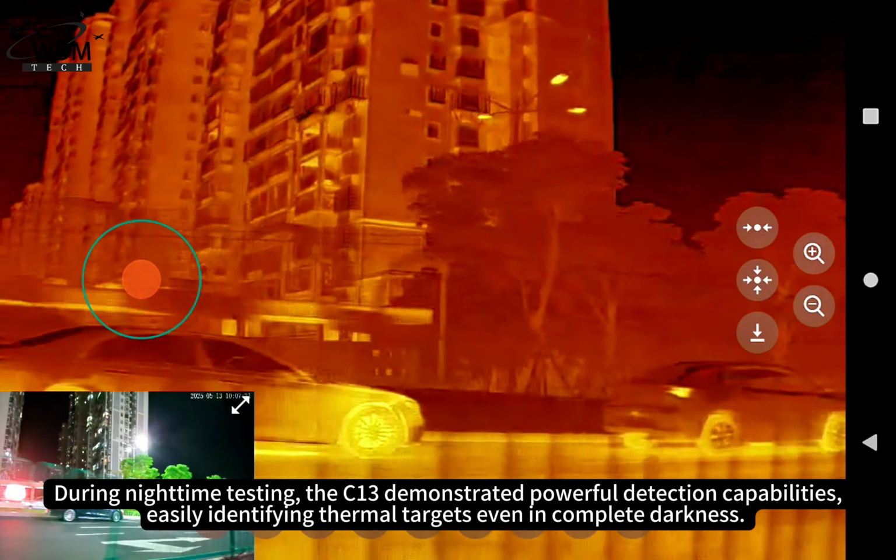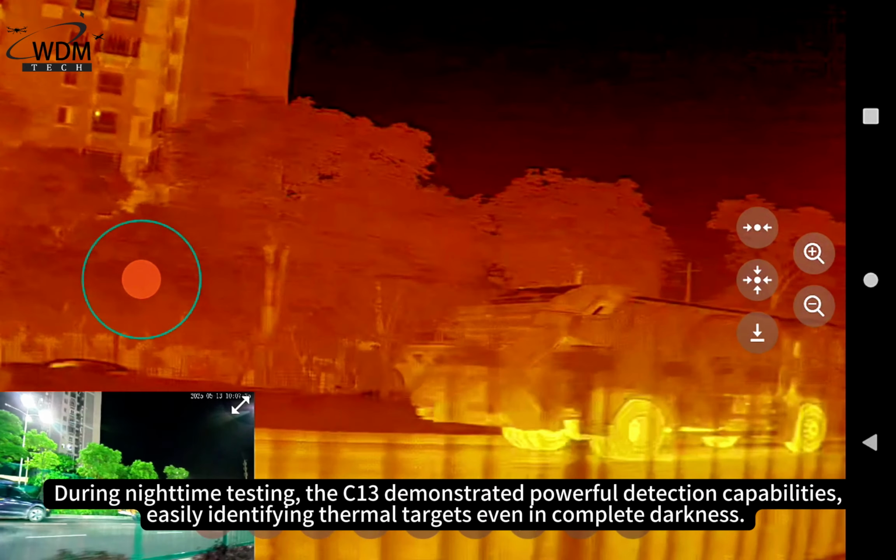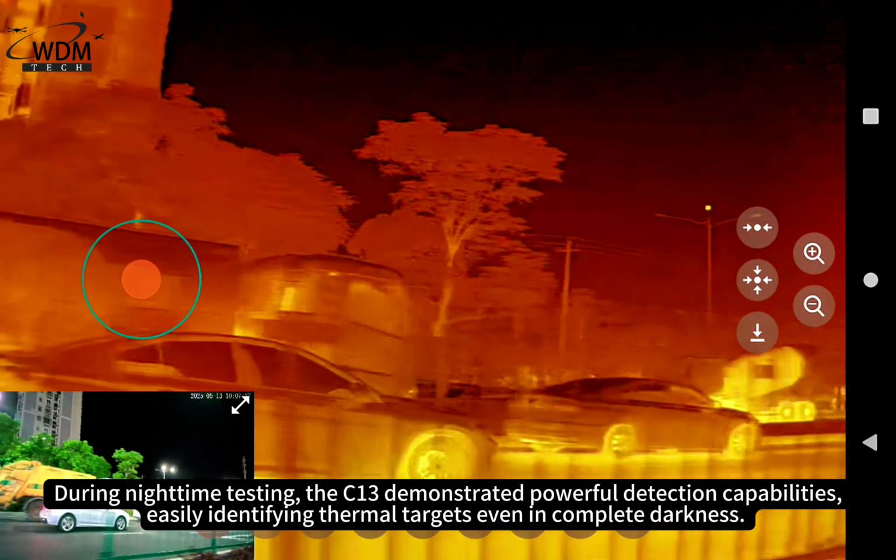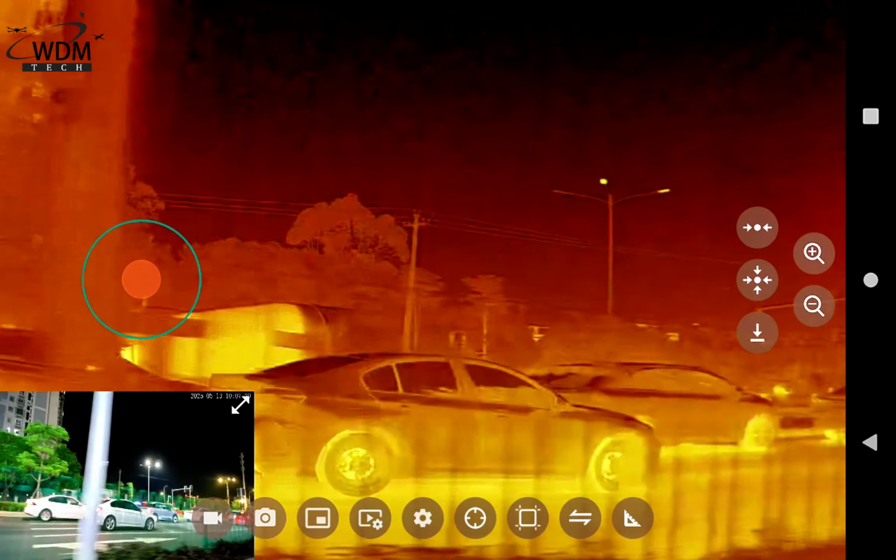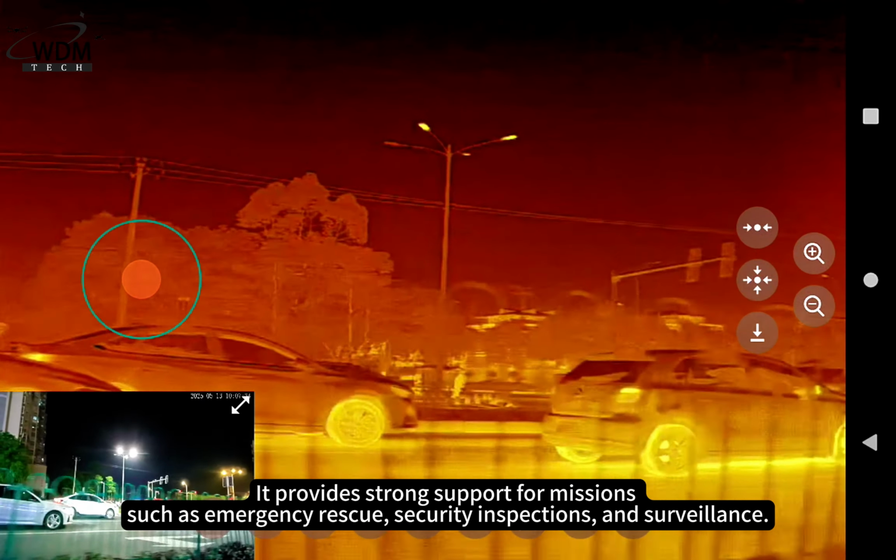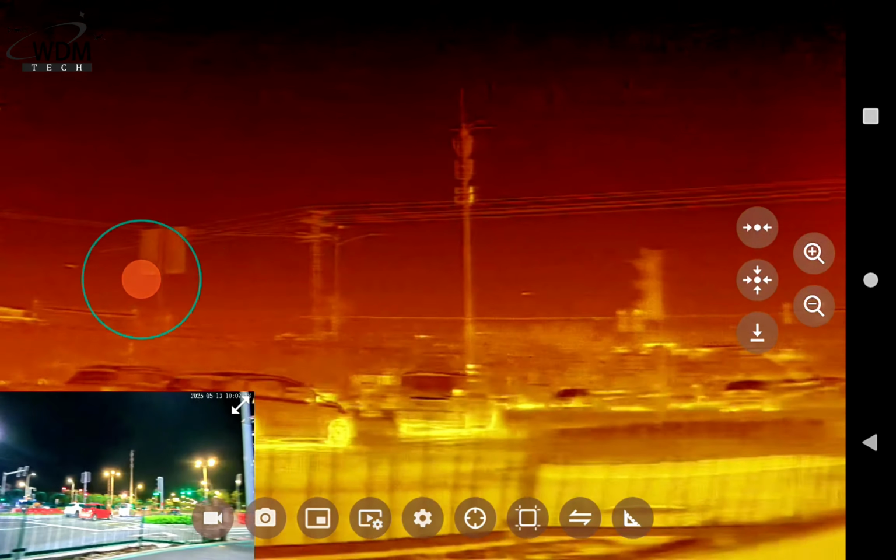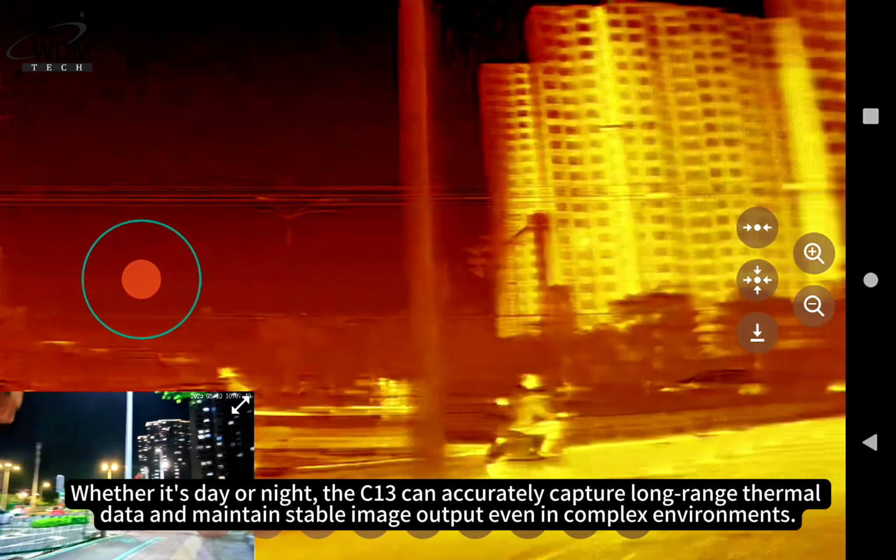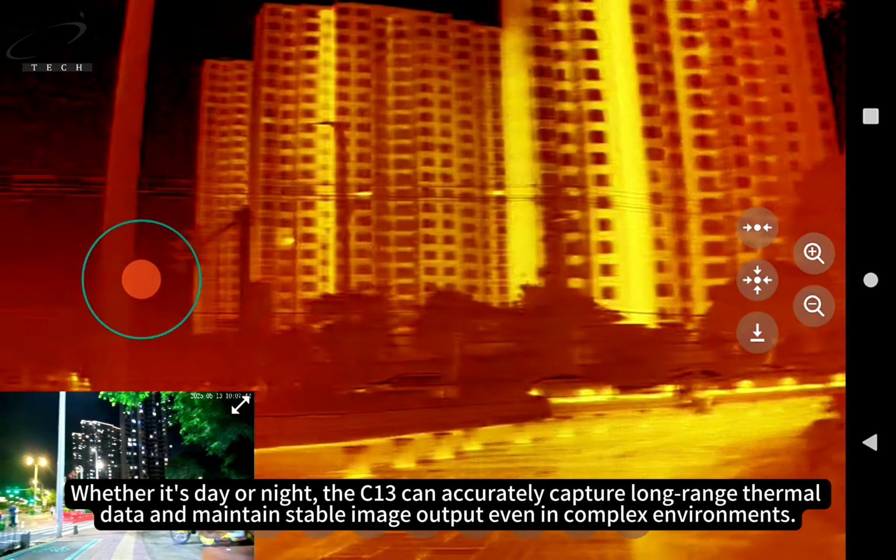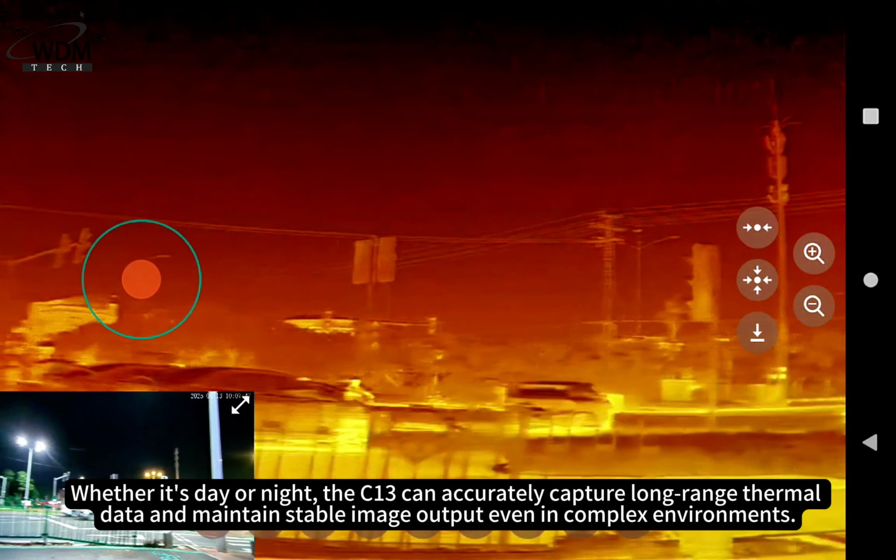During nighttime testing, the C13 demonstrated powerful detection capabilities, easily identifying thermal targets even in complete darkness. It provides strong support for missions such as emergency rescue, security inspections, and surveillance. Whether it's day or night, the C13 can accurately capture long-range thermal data and maintain stable image output even in complex environments.